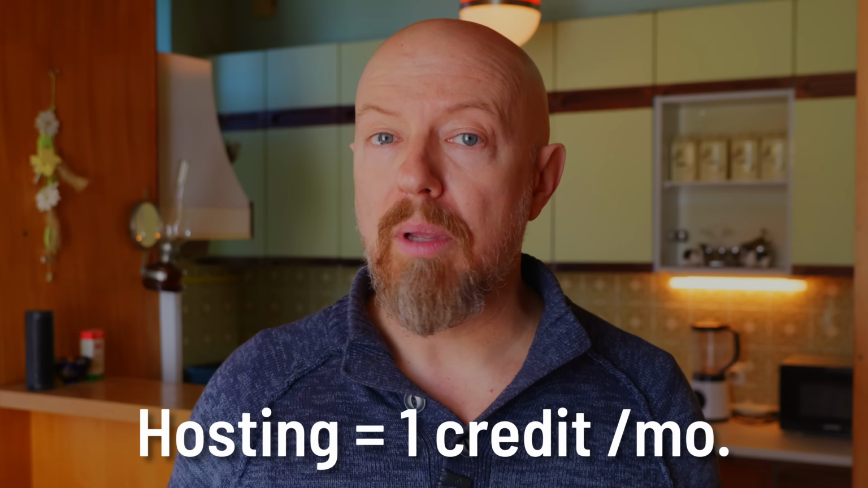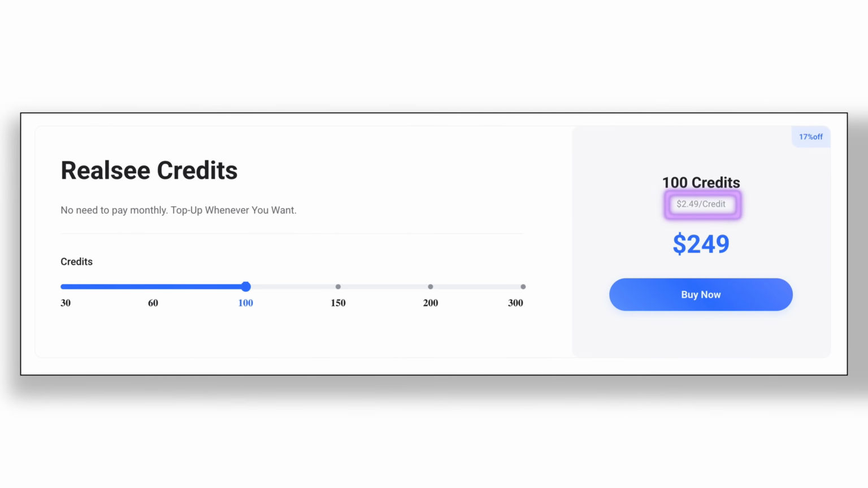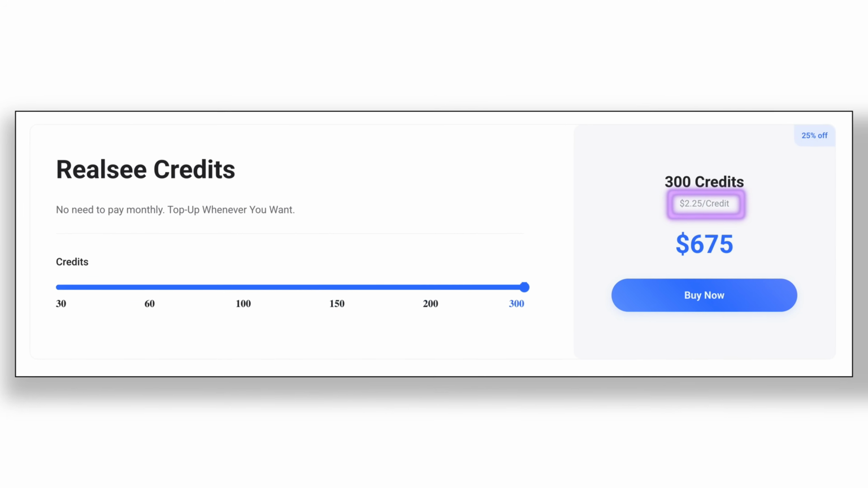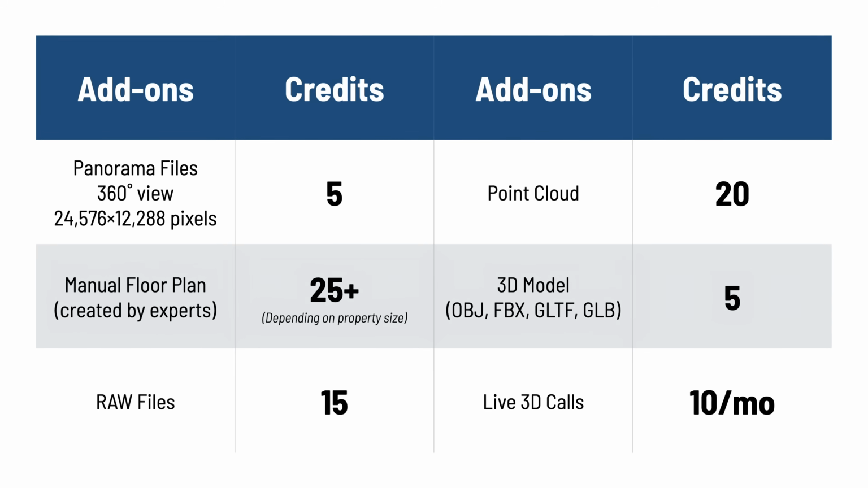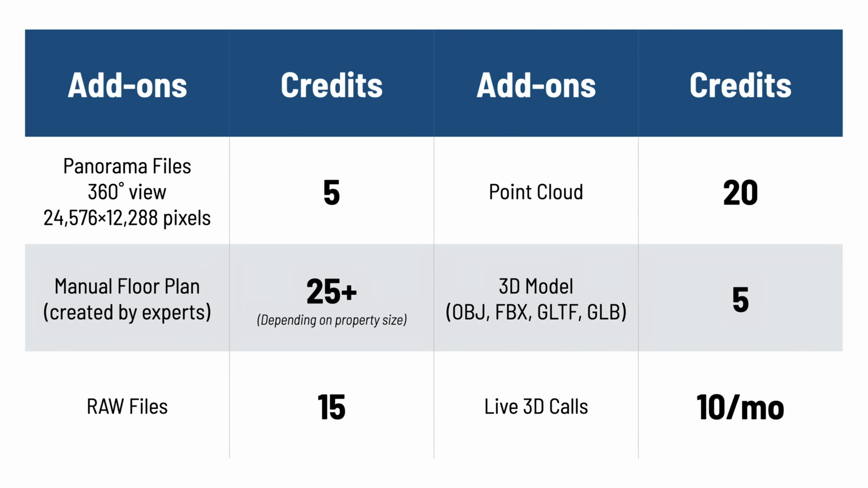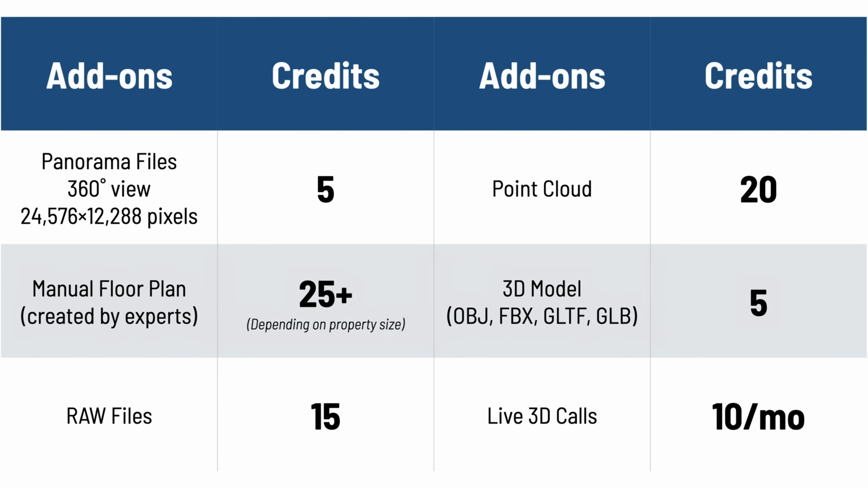When it's time to host a model, meaning you've made it publicly viewable, it costs just 1 credit per month. Credits start at under $3 per credit and go down considerably the more you purchase at a time. And that's really the only thing most people will need the credits for. Here's a chart showing some of the other things you can use credits on, such as downloading RAW or 16K panoramic photos if you want to edit and build your own panoramas, which again, you do not need to do, or to download point clouds in 3D models.